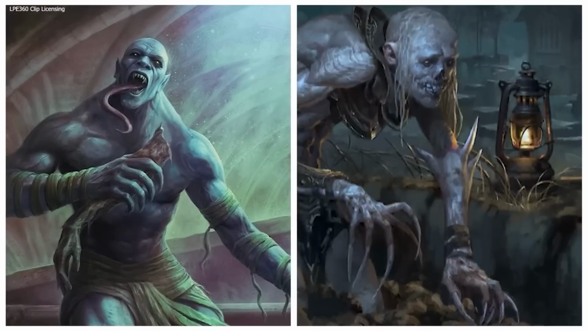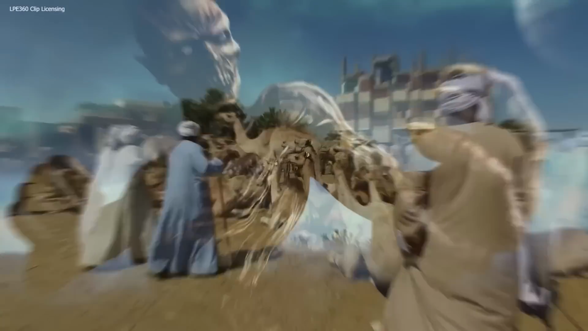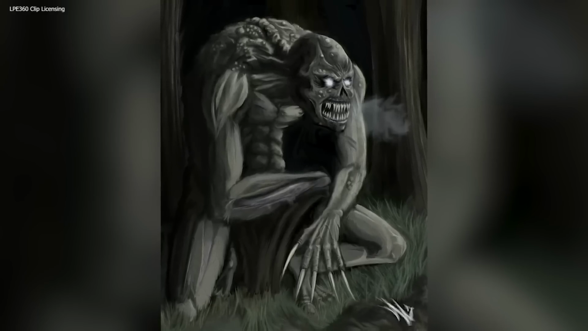Whereas some people firmly believe that this was a ghoul. A ghoul is basically a demon-like being or monstrous humanoid that originated in the pre-Islamic Arabian religion. In modern fiction, the word ghoul usually describes a certain kind of undead humanoid monster that consumes human flesh. Sounds pretty horrific and terrifying. But this is a very creepy mystery.